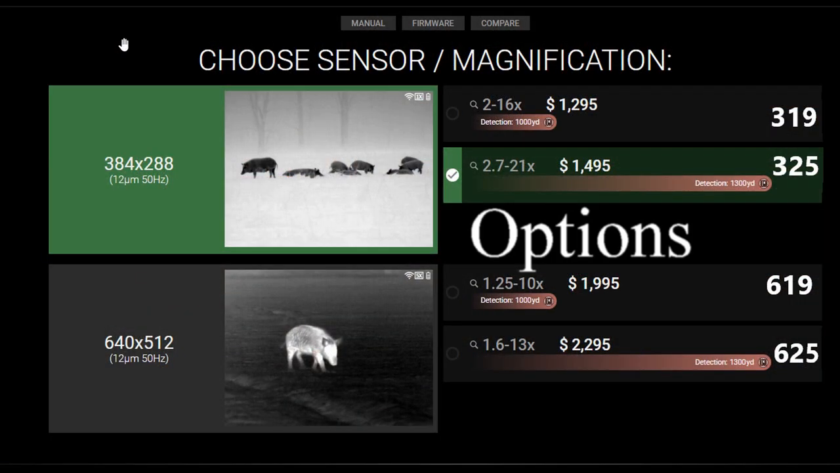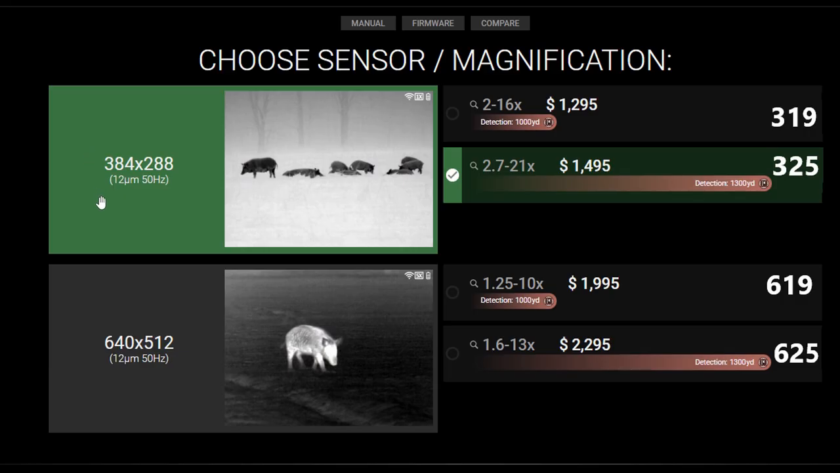Okay, so the sensor comes in 2 resolutions. We have 384 by 288 or a higher resolution of 640 by 512. In the first sensor, you have 2 choices for magnification. You can go 2 to 16x for $12.95 and the model number is 319, or you can go 2.7 by 21 for $14.95 and the model number is 325. This is the one that I'm reviewing here.